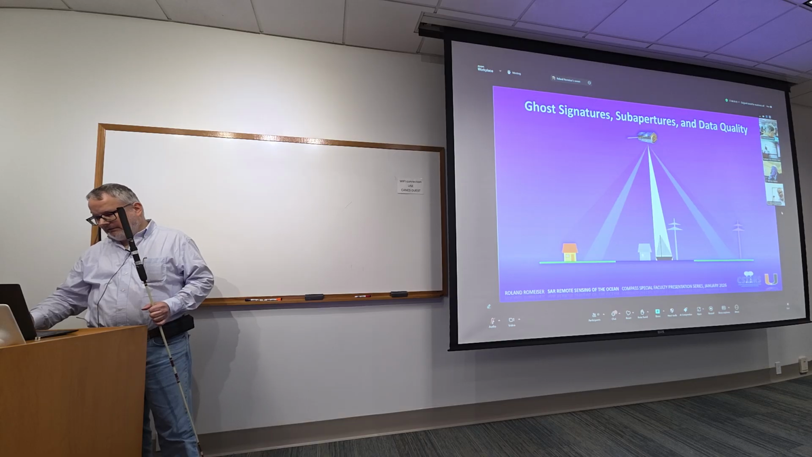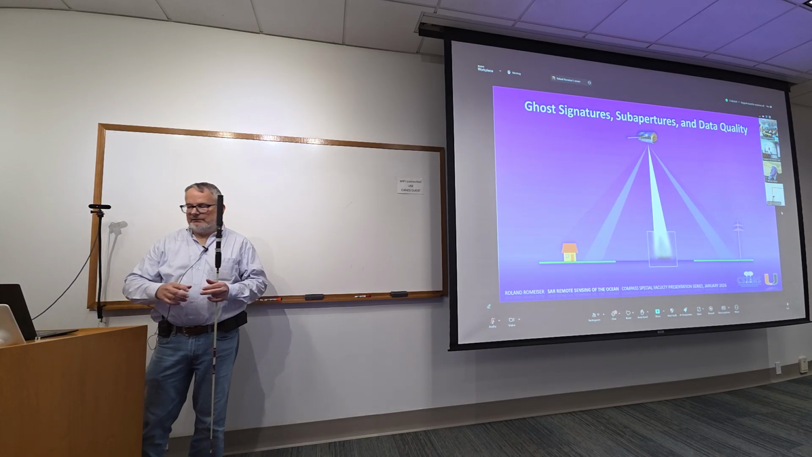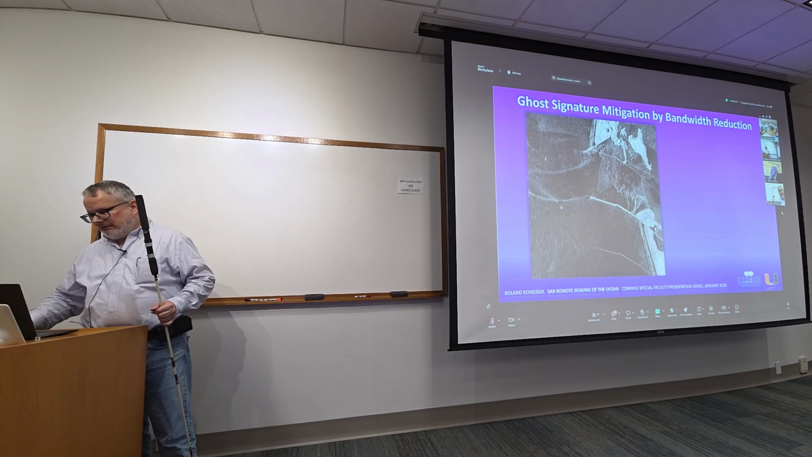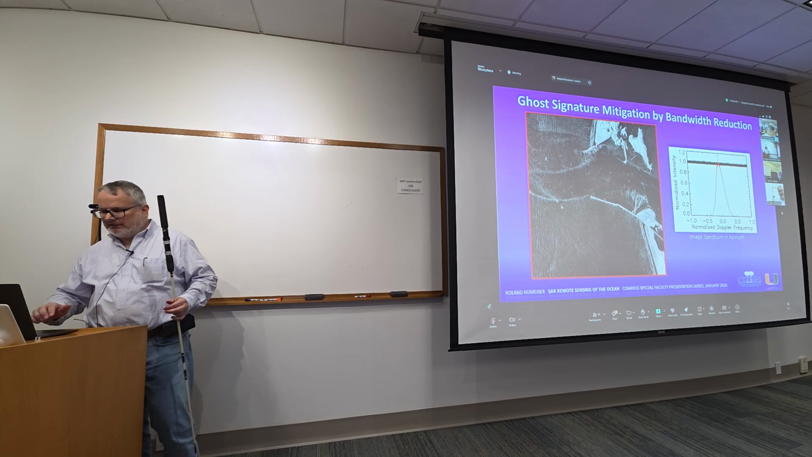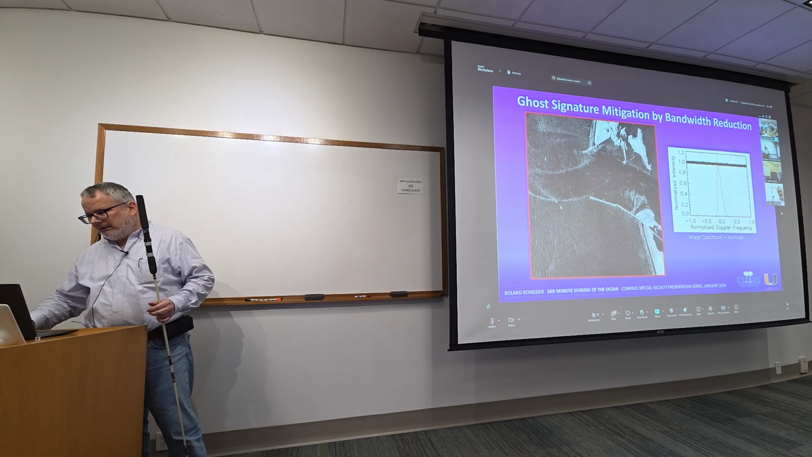But then you lose data quality because you are not using your full processing bandwidth. And I developed a technique that would reduce the bandwidth of the image first to reduce the ghost signatures. That can be done. You see how that works, and with less and less bandwidth, you get less and less ghost signatures, but you also get a noisy image.